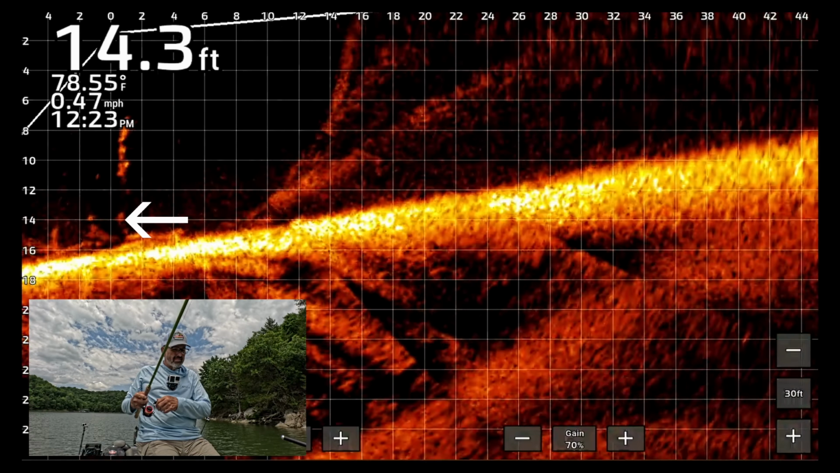It was a little bit better. Boy, he wanted it. I have downsized my bait and we'll see how much of a difference that makes.